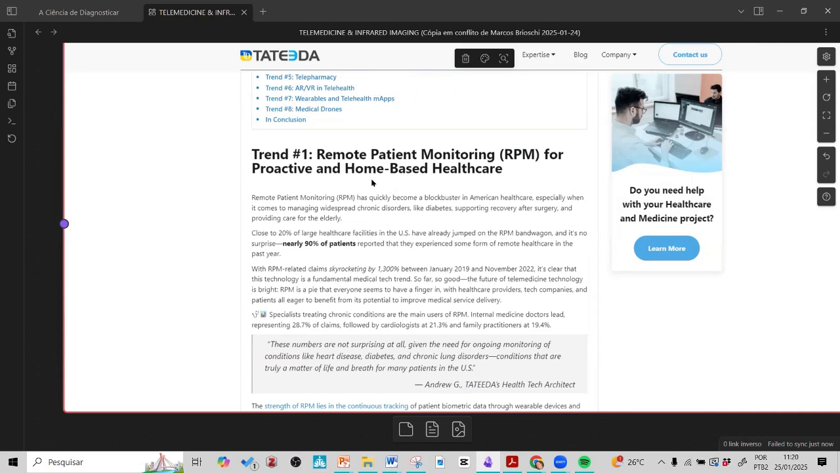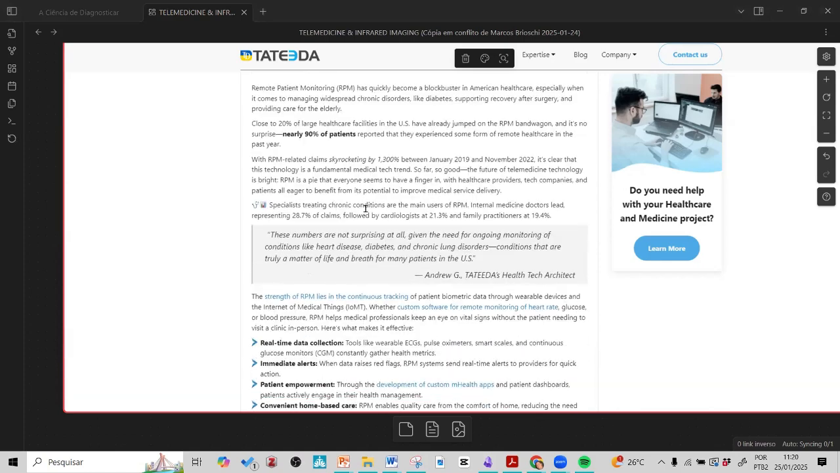Most of these devices are for fever approach and also for diabetic foot. The information goes to a center, and the center gives a report, monitoring the results of the patient.